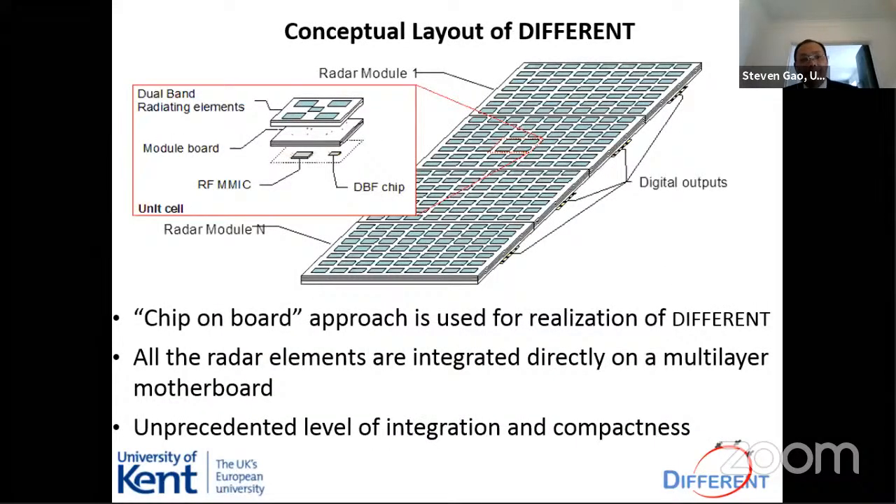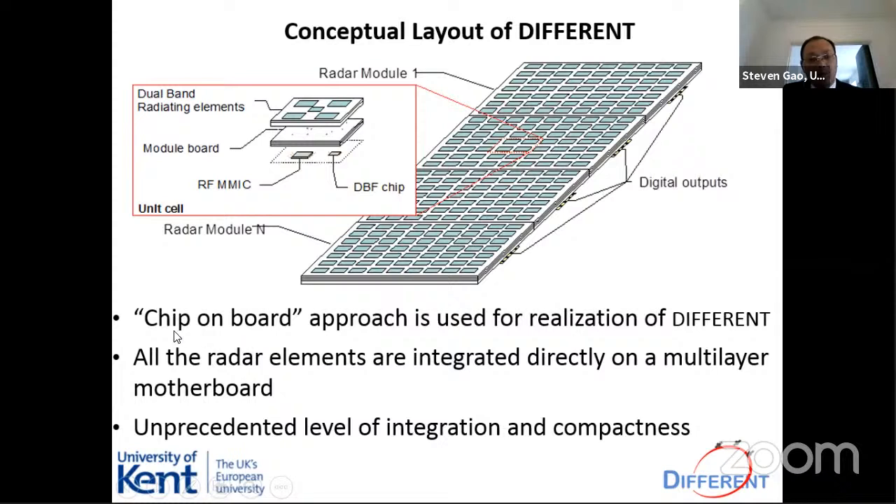So this is a feed for the reflector. The feed, basically, we use a method called chip on board. Chip is a circuit, right? On board is a printed circuit board.